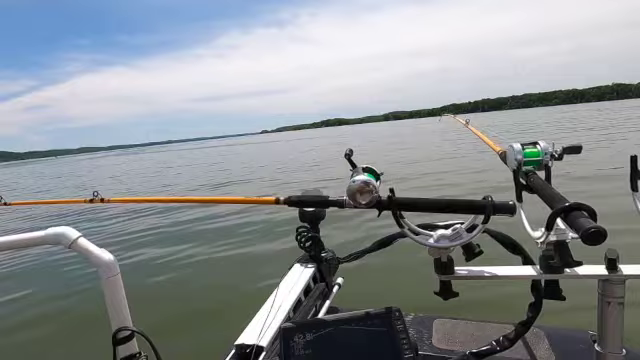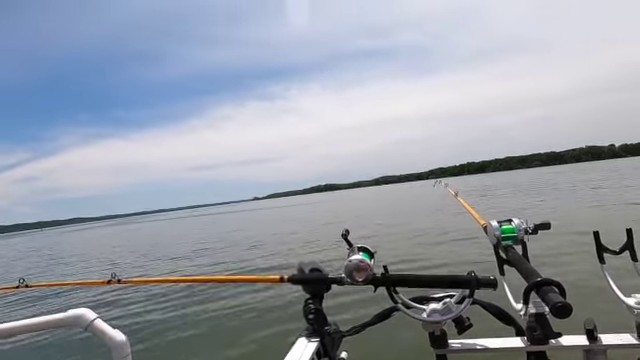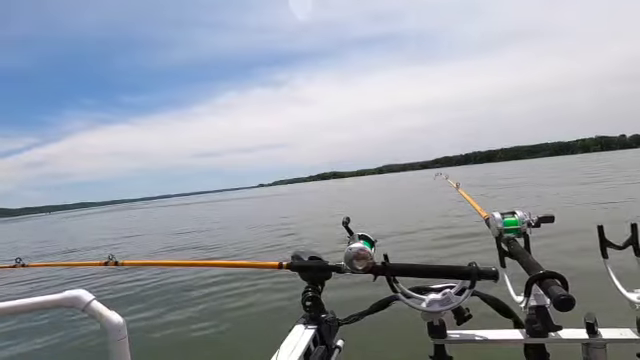And right now, I'm not getting a bite. I could move on, but I see some fish down there. We're gonna give this just a little bit longer. And if they don't move to the bait, we'll move the bait over to them.